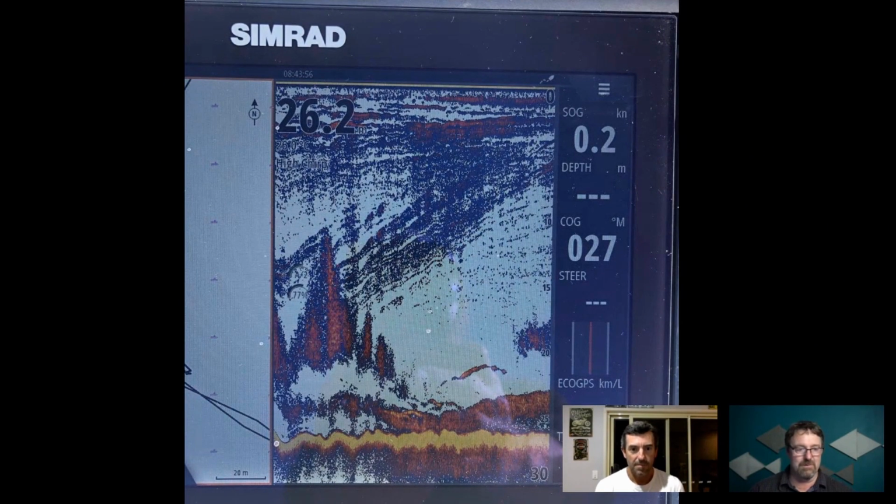All right. You want to talk us through what we're looking at? Yeah, so basically this is me going to look for kingfish off Noosa. I've got a fair idea of where the fish are going to be, and I've gone to a spot where they are at a certain time of the year, and I'm sounding around, looking for schools of bait, and looking for activity around that bait, and for bigger fish hanging around those schools.